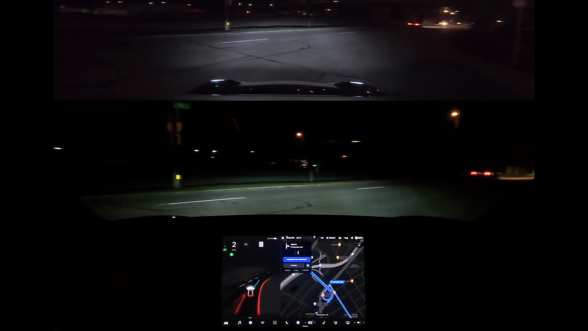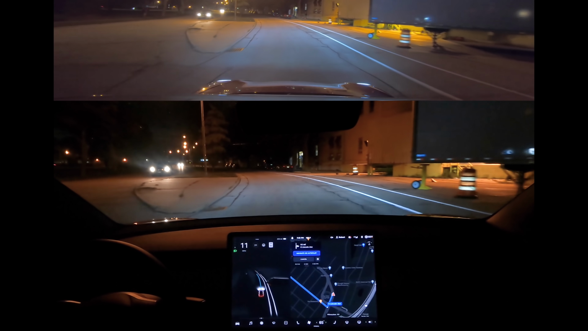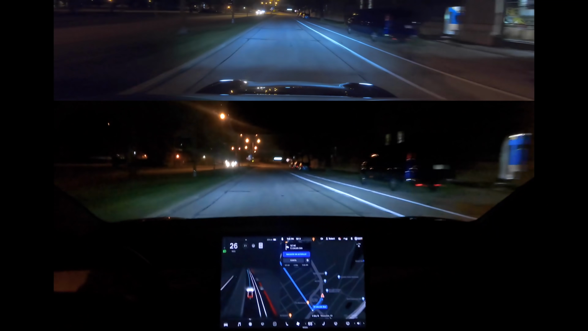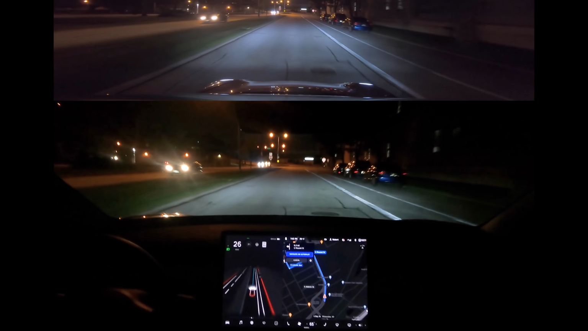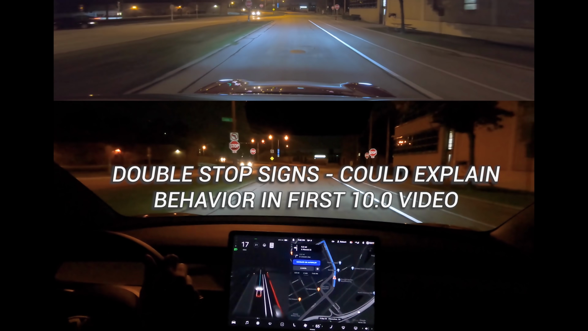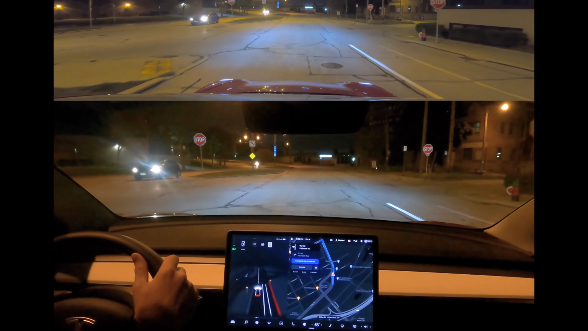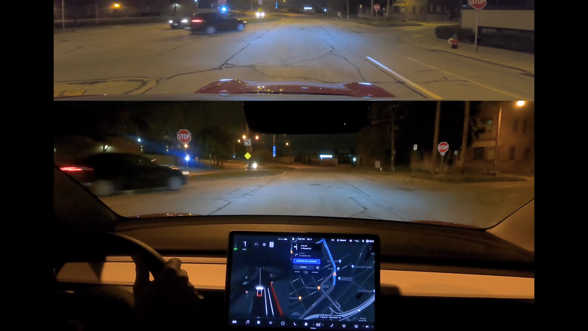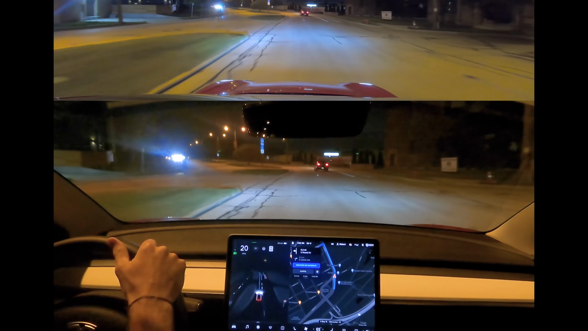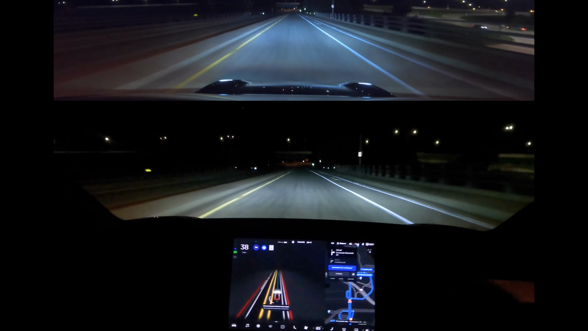I'm gonna turn around and do that again. I'm so confused here. Dang it. Maybe just U-turn up here? Or we were on that on-ramp though, weren't we? I think we can... God, it's so confusing. Maybe just U-turn where we did before. Why is this part of Milwaukee so confusing? What is that for? What is this?